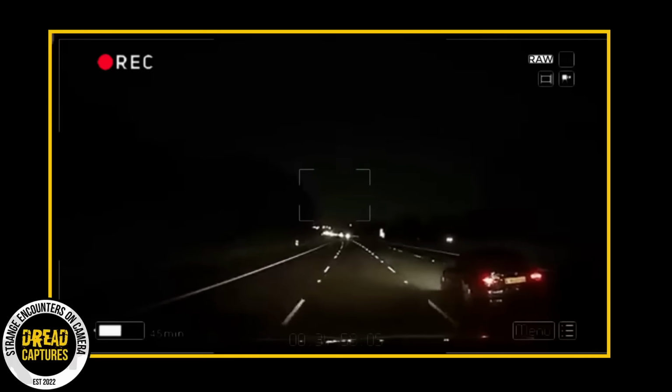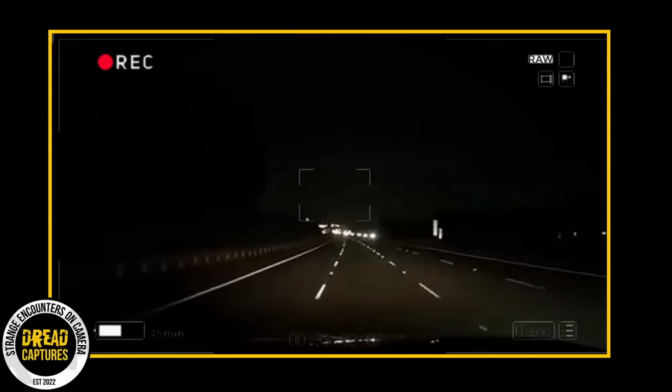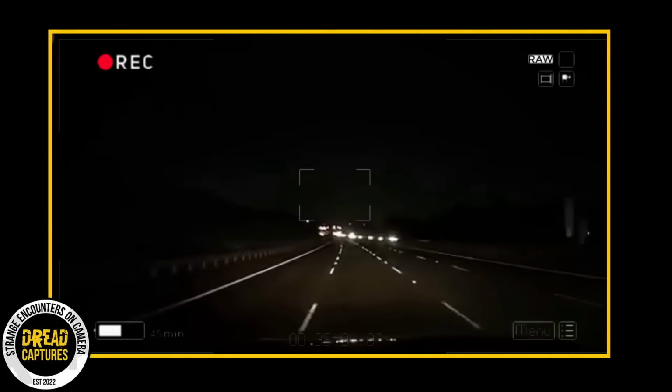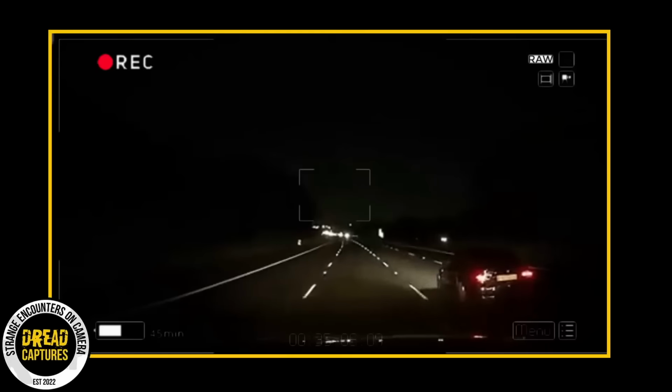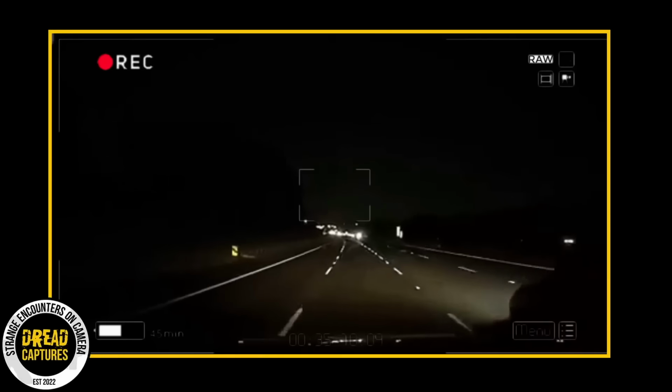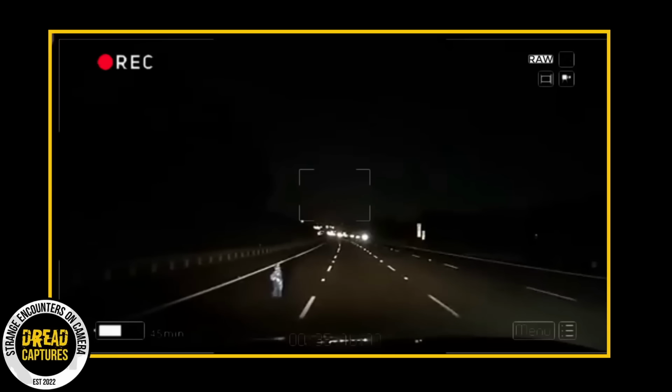As far as my opinion, considering the kid's strange color and how he's just hanging out there while all the cars are flying by, I feel like it's either some sort of optical illusion, a hoax, but I'm almost certain it's not a regular kid. Either way, it's one odd situation that's fun to guess about.